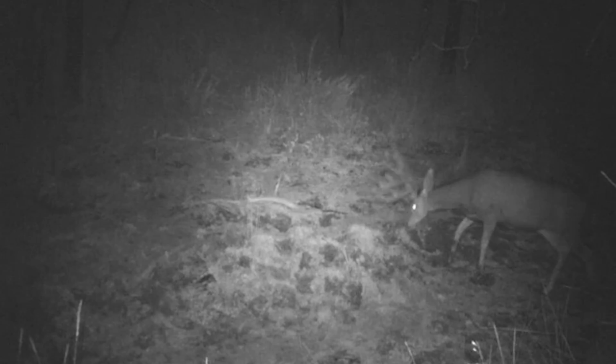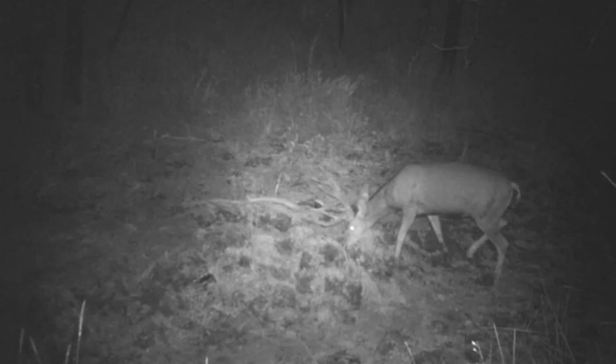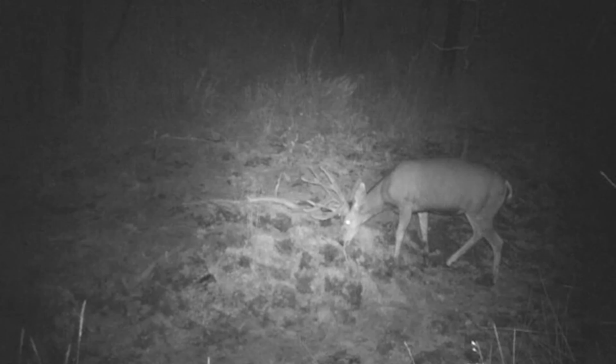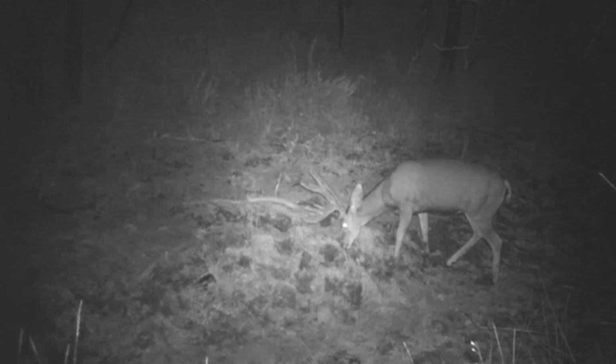I think this deer was a different deer than that initial one. A little bit smaller back forks, but still a super handsome buck. Great big body on him. Enjoying all the grass and water deep in that coulee.